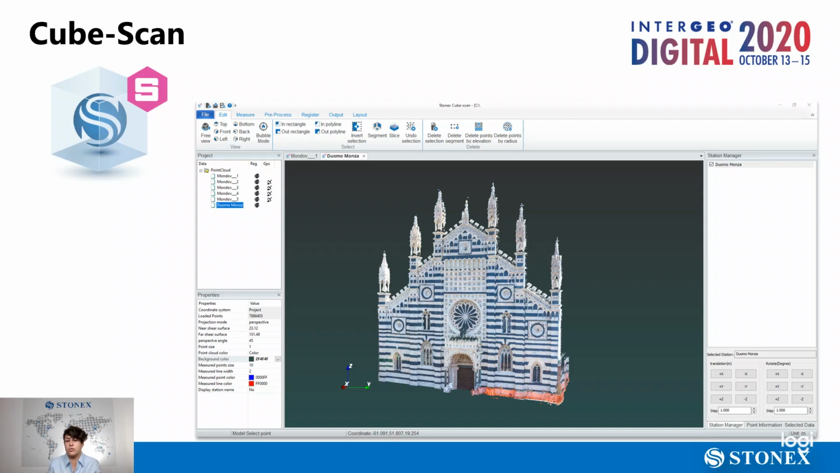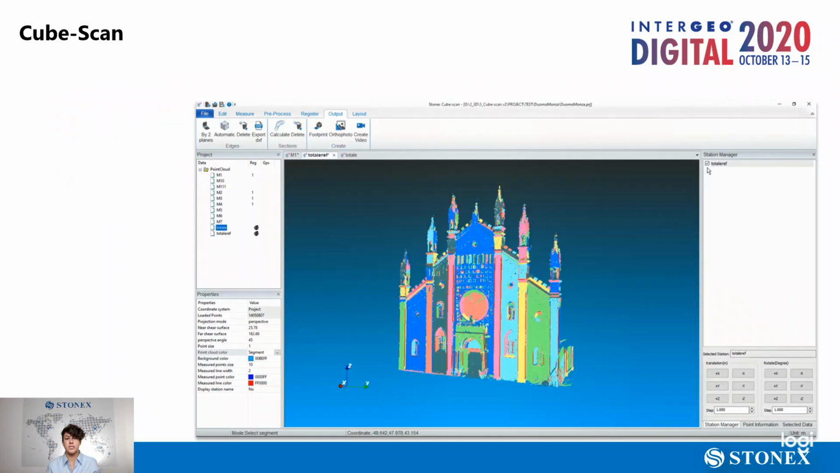CubeScan allows you to filter the point clouds, and their integration can be done using a variety of registration tools that help you a lot with the data process. It is possible to extract point information, measures, or to generate sections, orthophotos and edges that you can export and use in your own software. Here, for example, is the automatic edge extraction tool that will extract the edges of the point cloud automatically, and they can be directly exported in the DXF format.